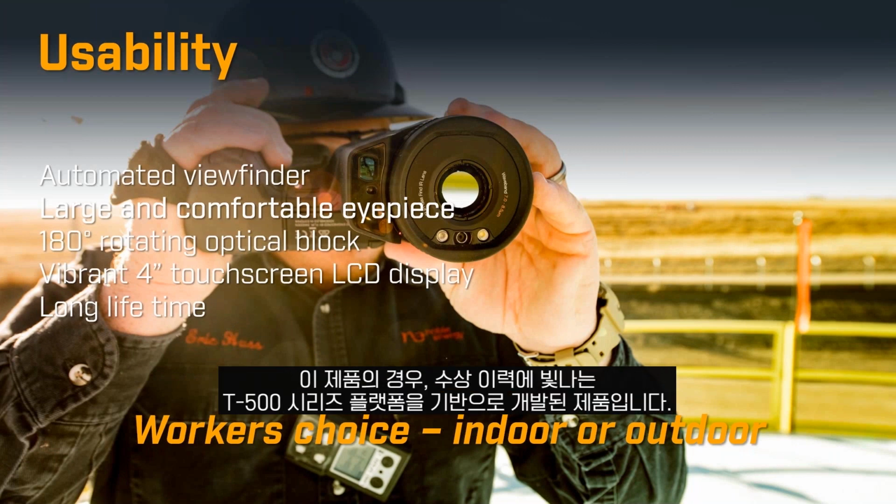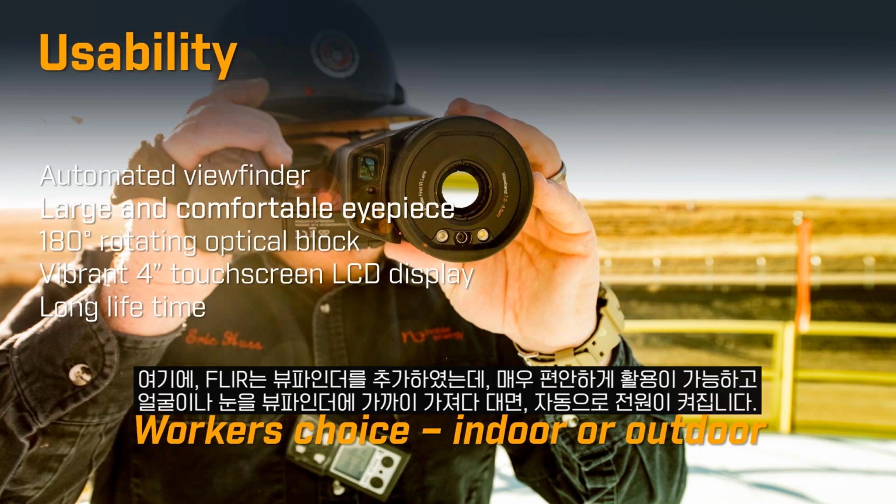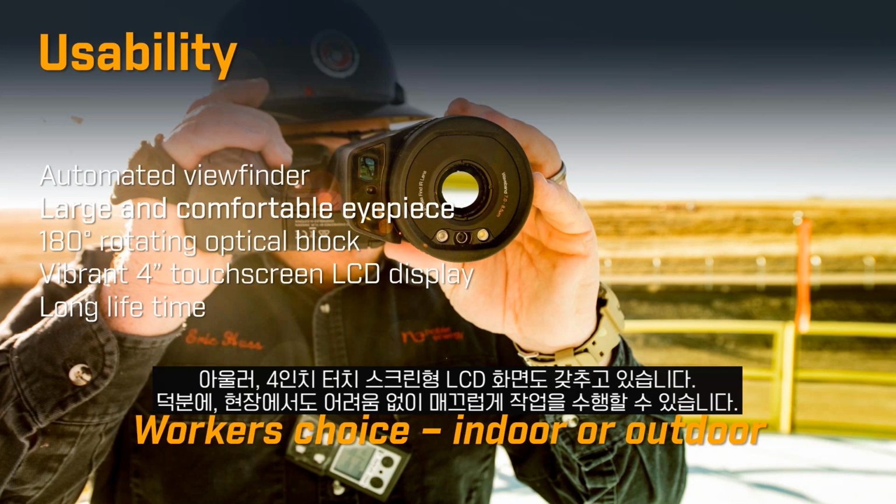This is built upon our award-winning T500 series platform. And what we've done is we've added some unique features, like a viewfinder, a very comfortable eyepiece that's built in. It is automated so that it turns on when it senses that your face or your eye is close to the camera and close to that viewfinder. We have a 4-inch full touchscreen LCD display that makes that user experience as seamless and as easy as we can get while you're in the field.